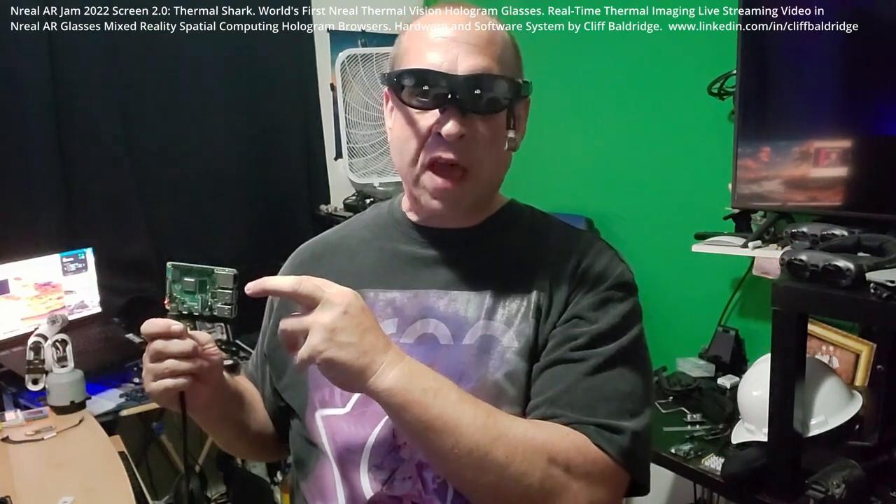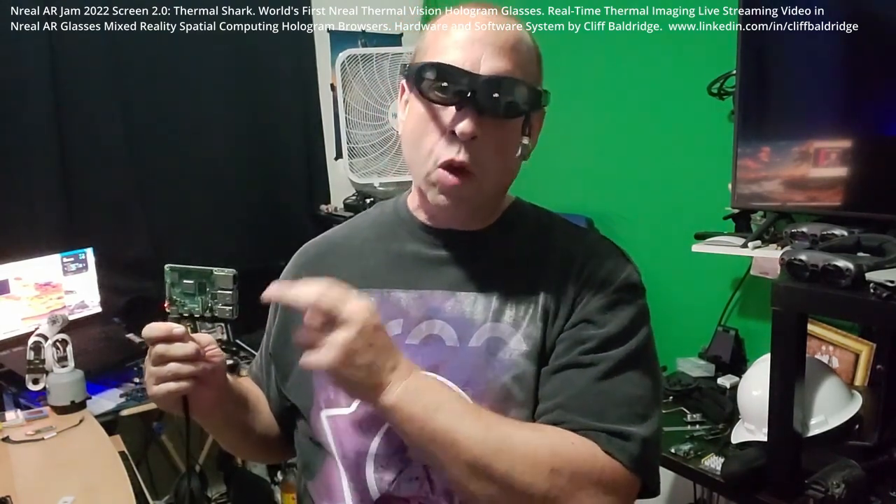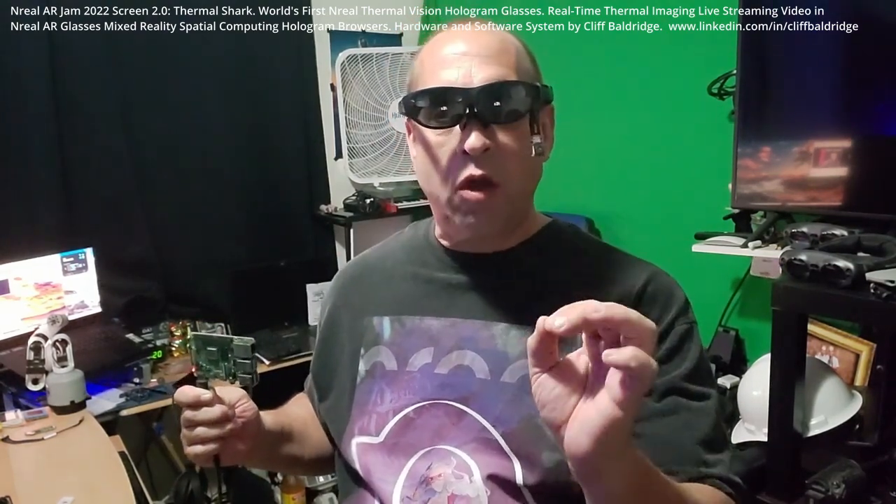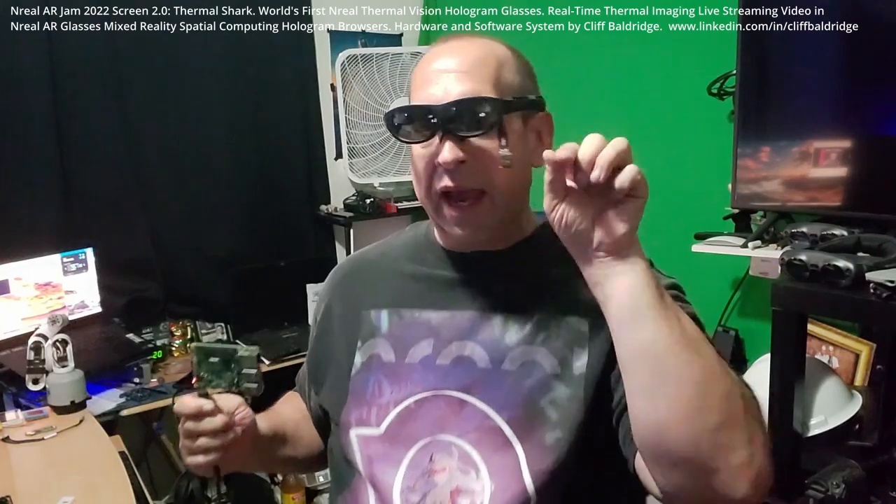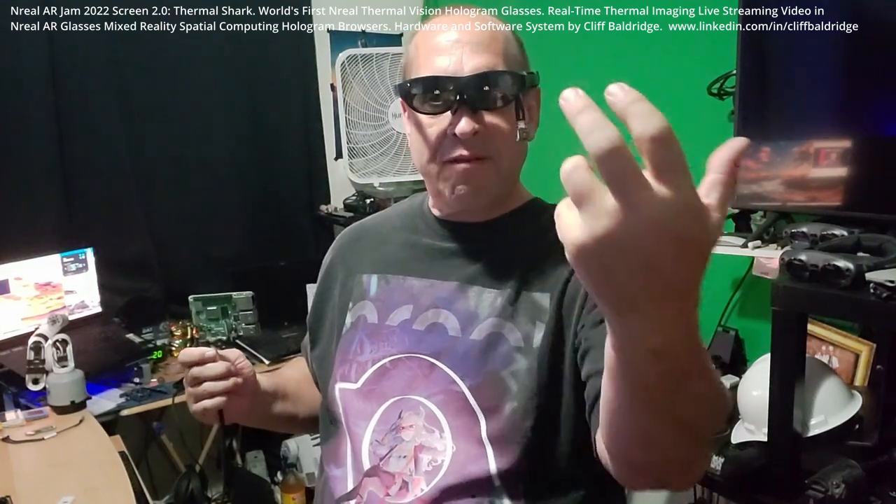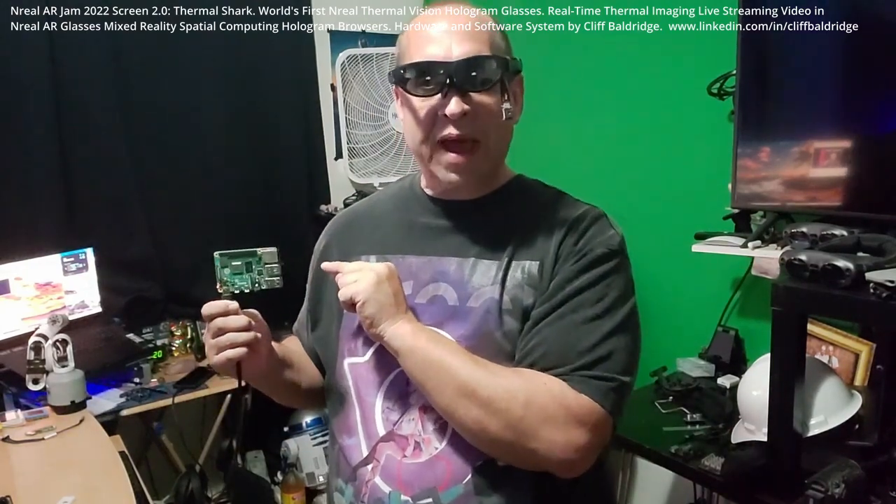On the Raspberry Pi desktop is the Raspberry Pi operating system, which is Linux. I have a special USB software program called GUVC View. And so from the command line, I can open up GUVC View and I can open up a live stream feed of what I'm looking at, because it's capturing in through this camera sensor here, the Flir Thermal camera sensor. So the live thermal imaging, the live thermal video capture is coming in to the Flir, then onto the Raspberry Pi here and onto the desktop, and this is headless.